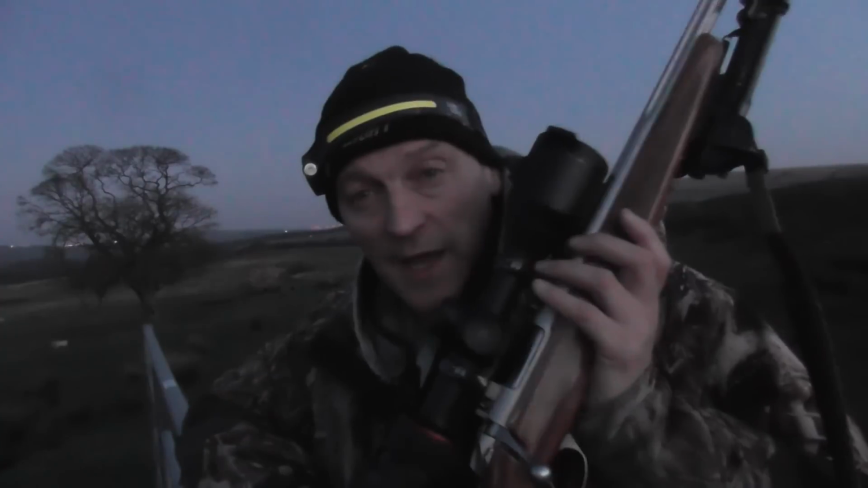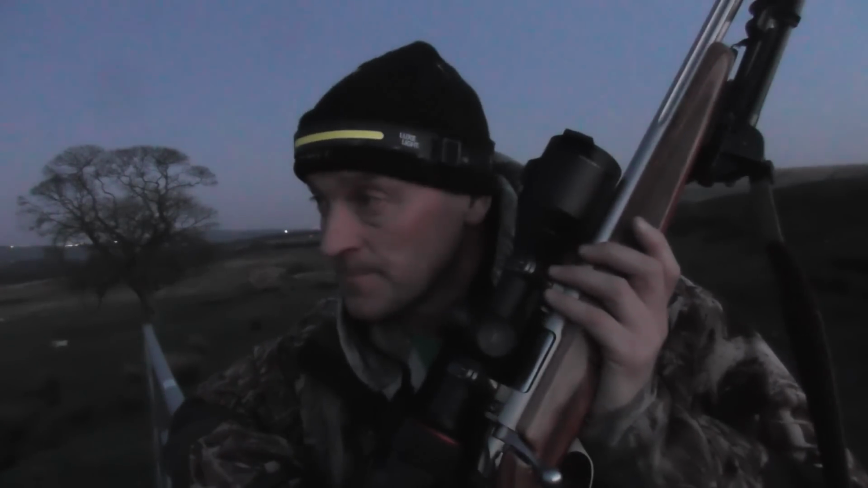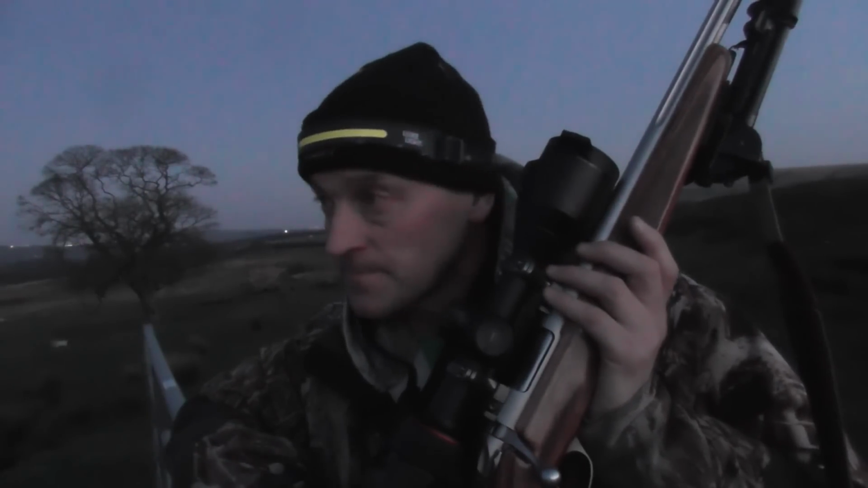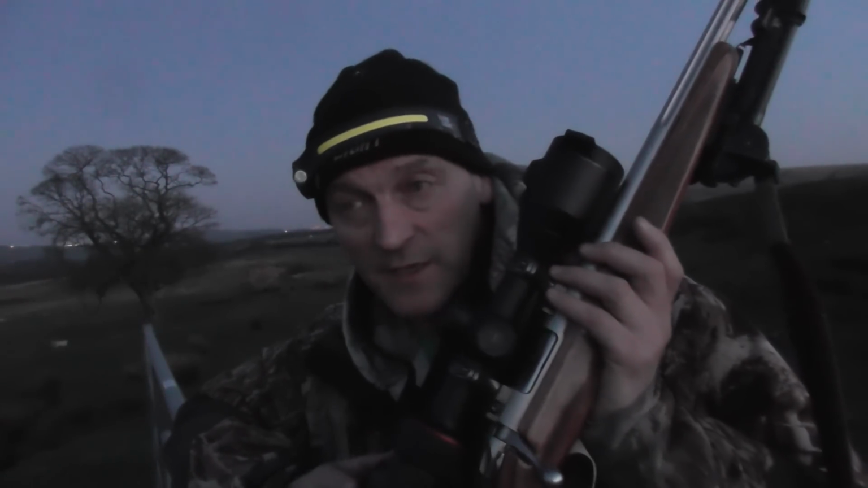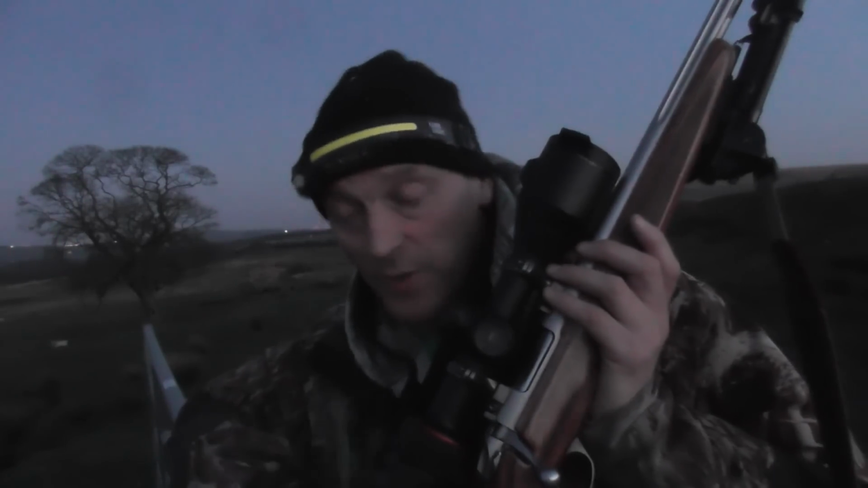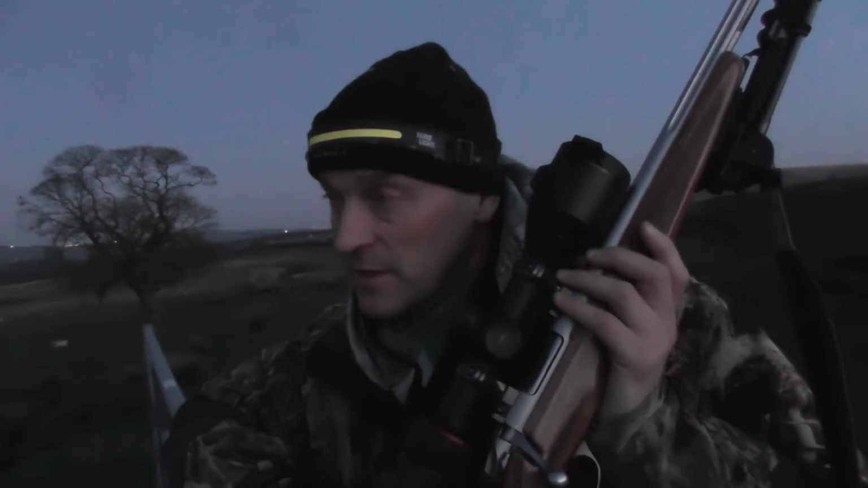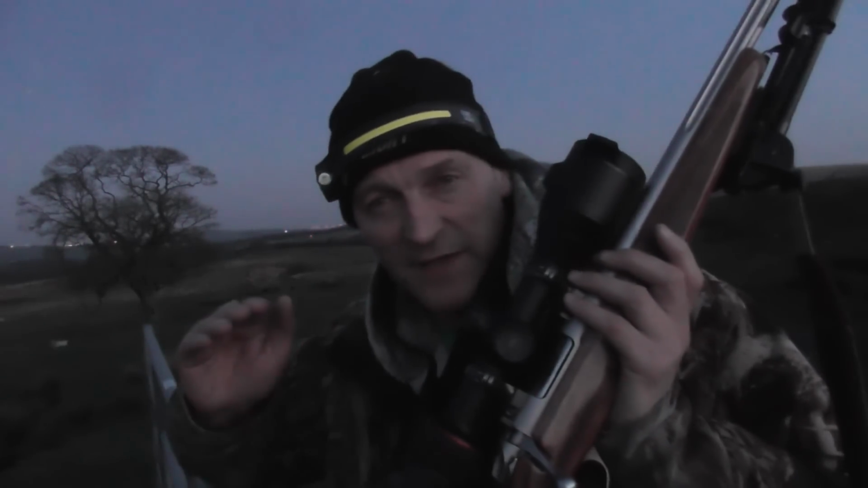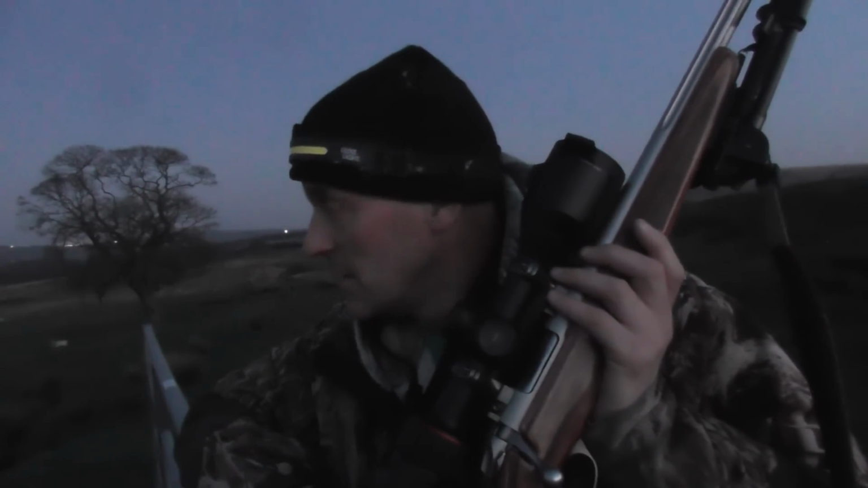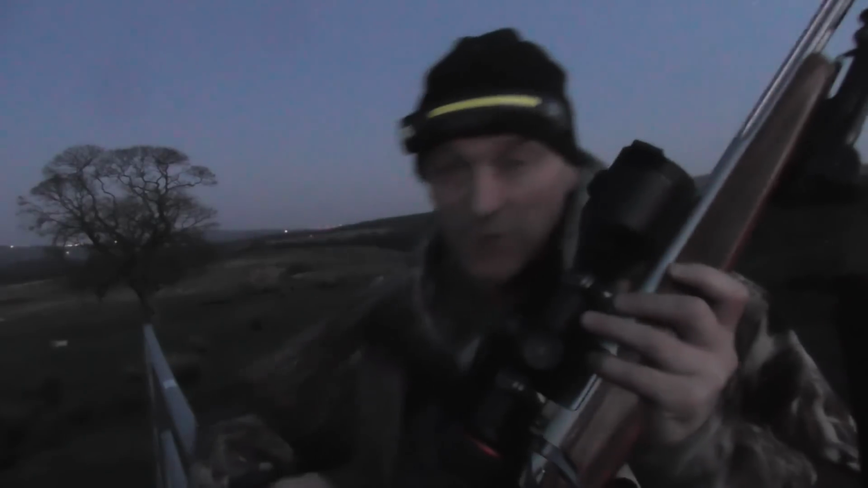Also, I'm using tonight the 35 grain NTX Ornady bullet, and it's doing about 3,700 feet per second in this 223. And to say it's an 8 twist, it shoots it very well, because when I tried them with a scope on last week, I was shooting half-inch, if not fingernail groups at 100 yards. These bullets will be very fast, very flat, so they should be ideal, to be fair, for fox control. So anyway, I've got to get down here quick and get in position.